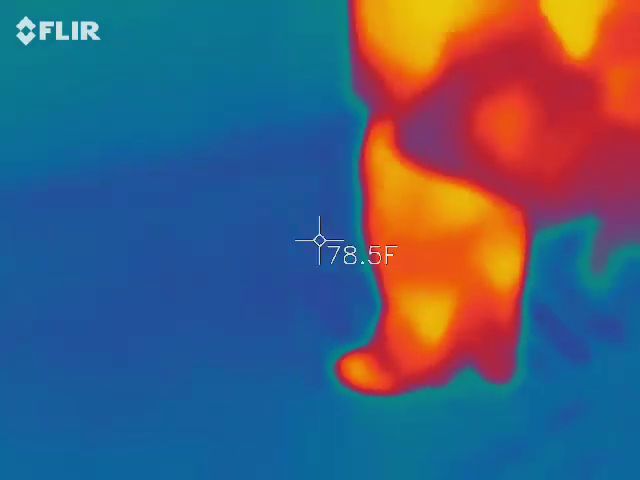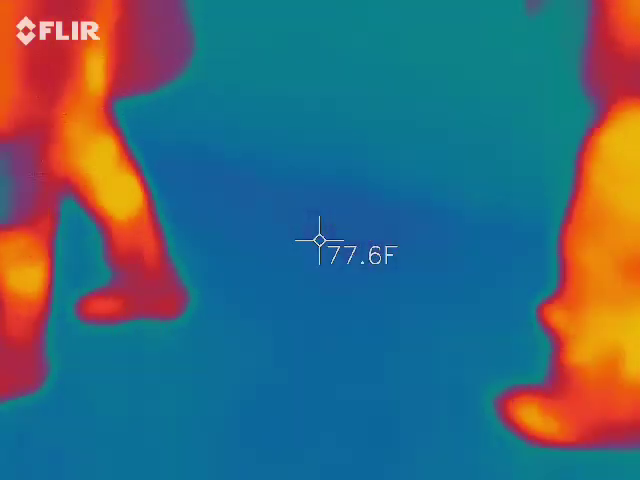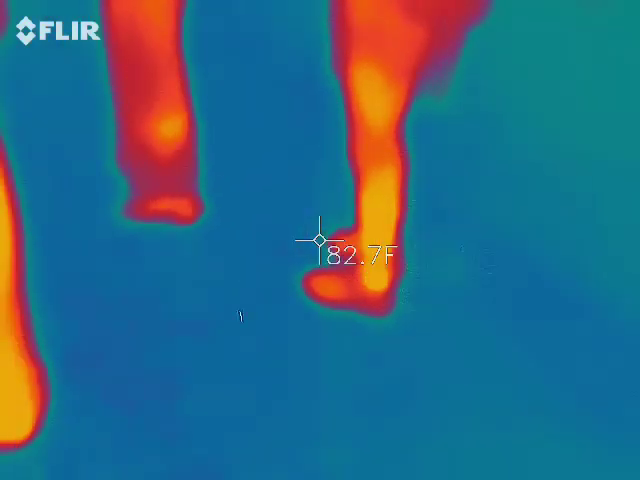Is that light still on? Looks like it's fading a little bit, huh? The green? Yeah. My battery must be dying, but it's usually much brighter.